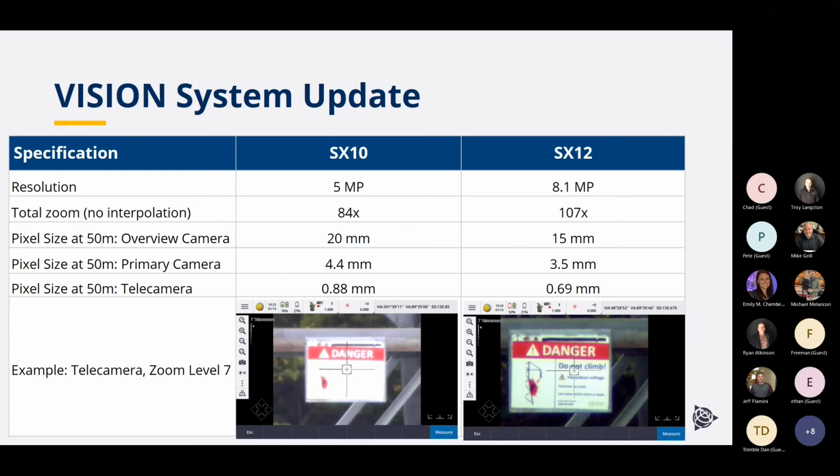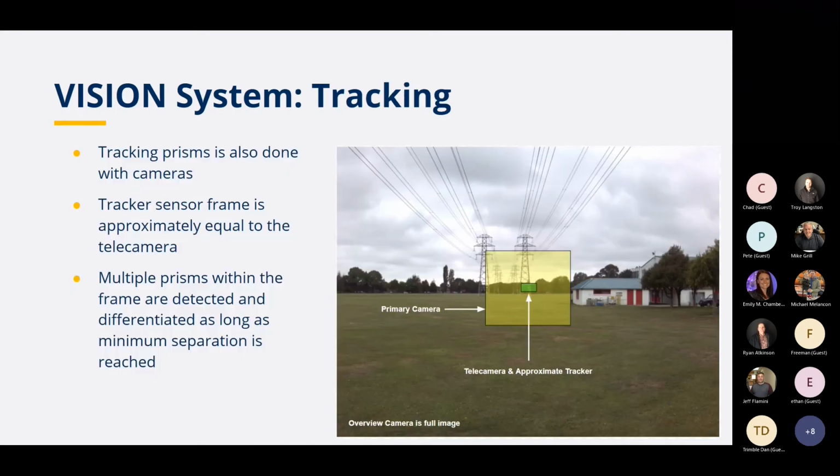So here I'll move on to the next slide. And this gives you the capability to see what the instrument's looking at with the different cameras. The bigger yellow box there, that's the overall view. That's like the primary camera. So you use that to start to zoom in to pick out where you are as far as what you're measuring, or to take a reflectorless measurement. So that's really useful for that.